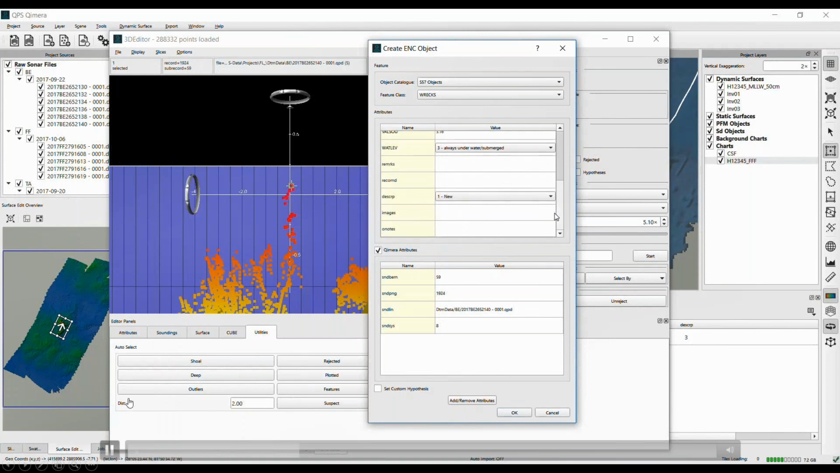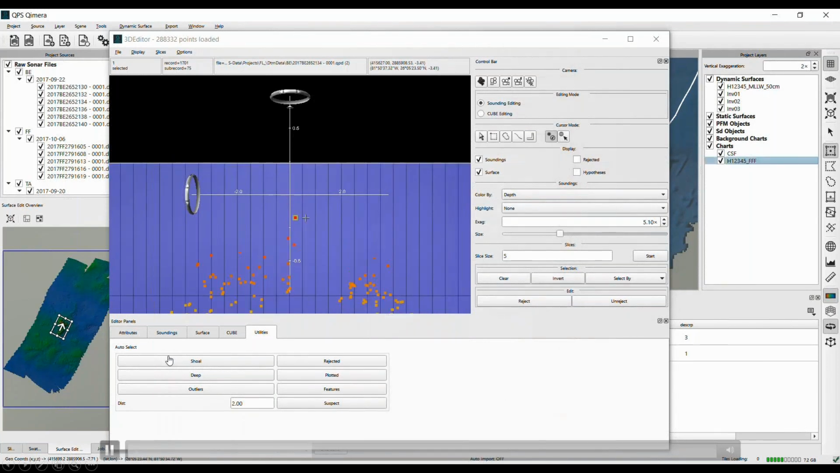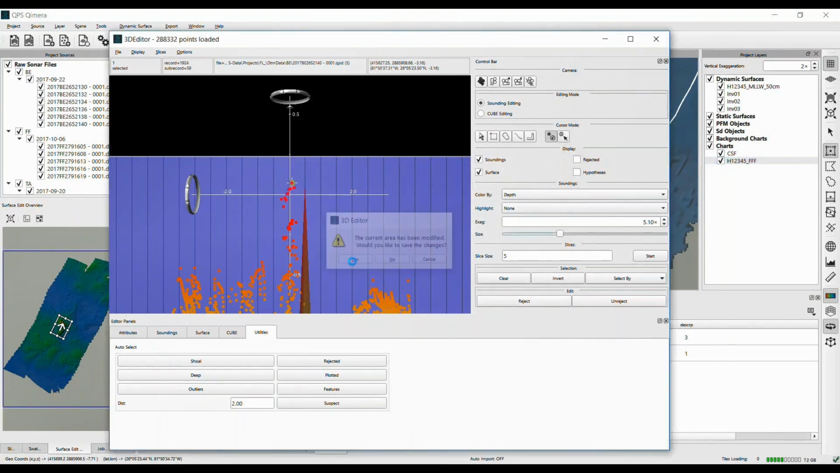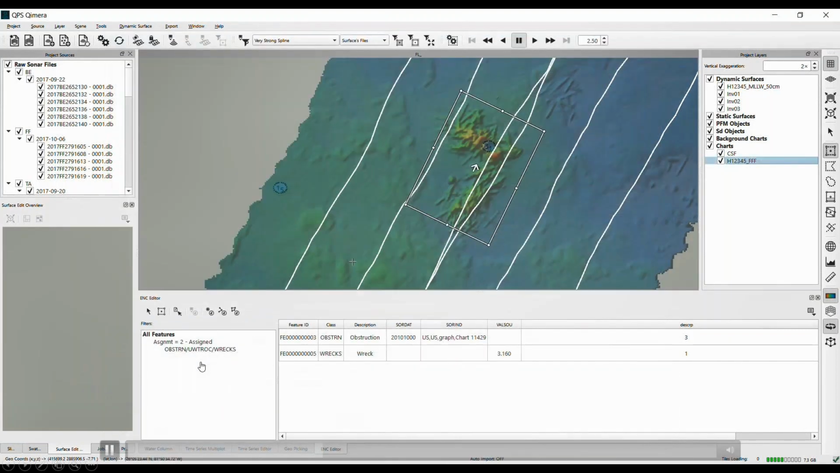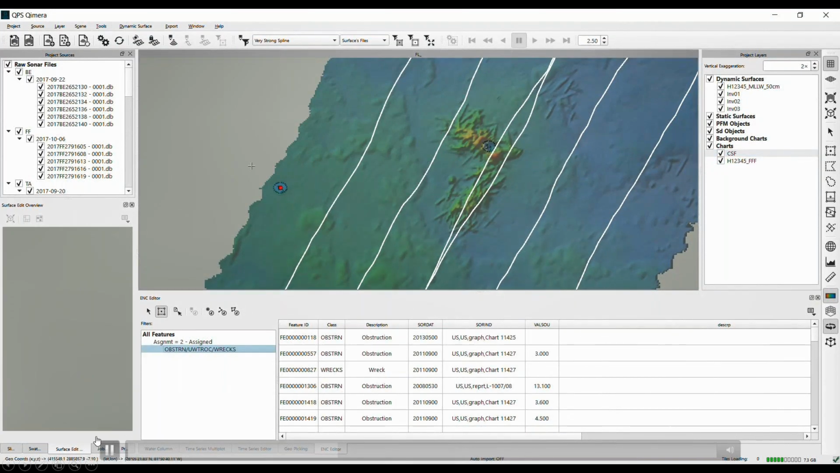Now to complete the three-way agreement, I'm checking that box to set a custom hypothesis. I say okay, and we notice in the background that it locks in the grid. So now this is locked in: grid, feature, sounding. Now the values can change, but the important thing is that they maintain agreement. So we can have good confidence that this is going to meet specifications and completely eliminate a very common source of error.